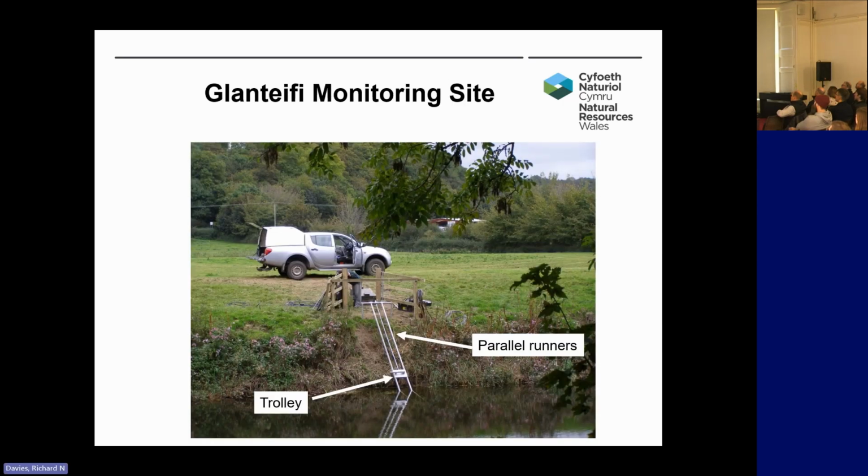So this is a photograph of the monitoring site. This photo was taken from the opposite bank to where the equipment is mounted. If you see the scaffolding structure on the other side, the sonar gets attached to that, and the two parallel bars running up the bank are basically runners, and the trolley there, which is labelled at the bottom, gets pulled up and down the runners. The Aris, or whatever sonar we're using at the time, gets fixed to that trolley.